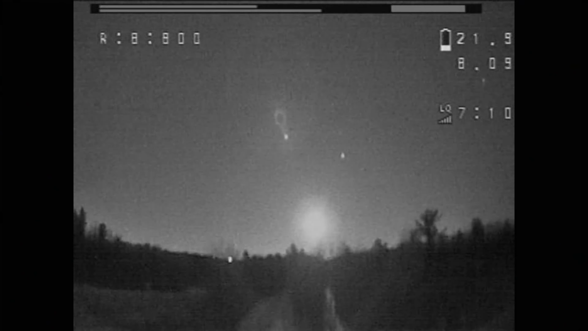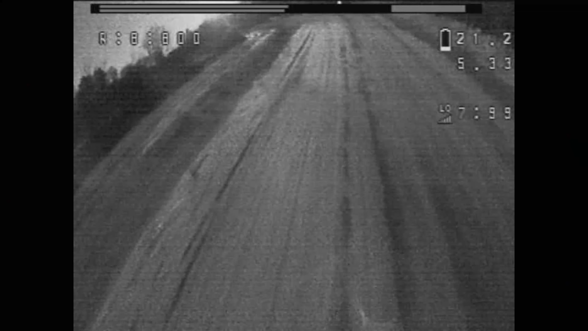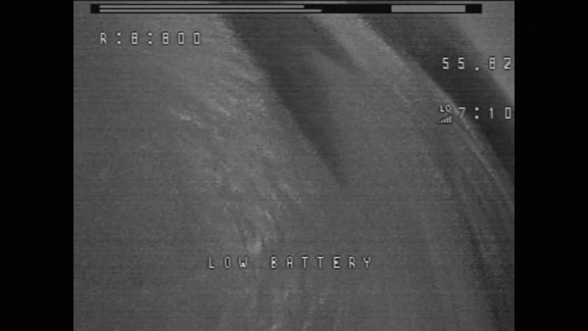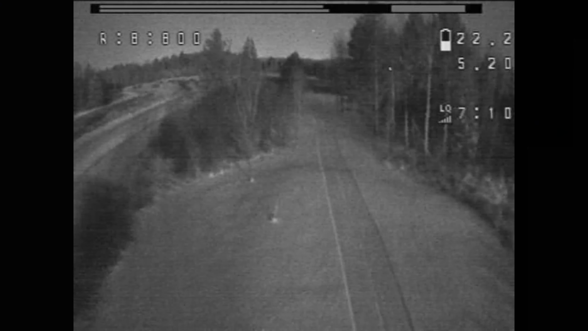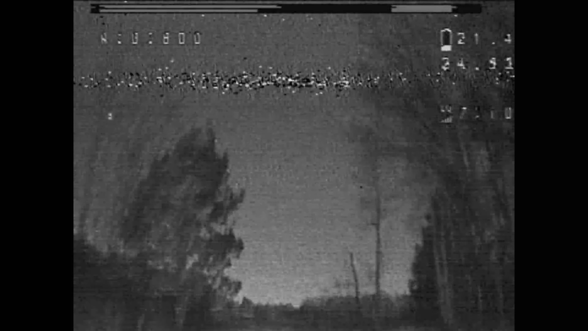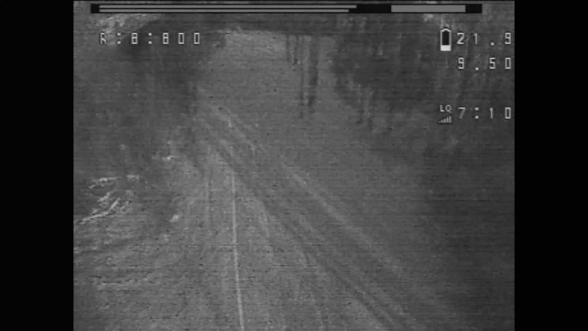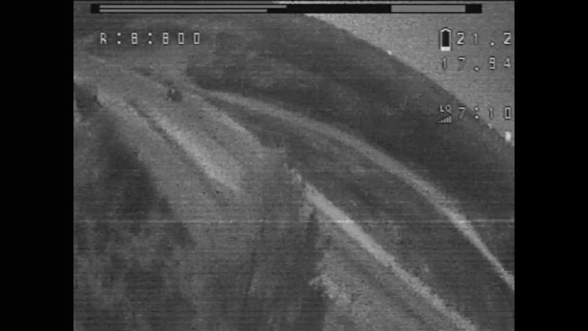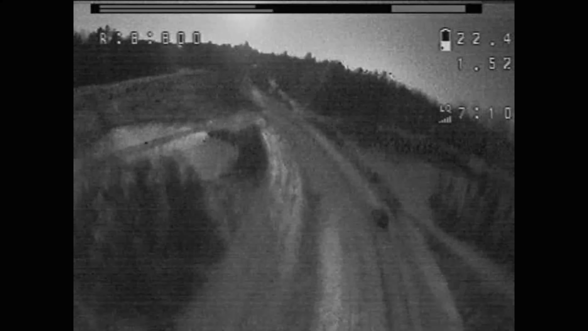I think I remember why I don't fly this quad much: it has a crappy VTX in it. So I'm not getting very good connection right now compared to what I would normally do. I think I'll throw a better VTX in this and keep the night vision camera on it, and then fly this thing more. Being able to fly at night like this is super dope. Oh, that was a lot. I feel like that's all because of the VTX, that breakup.